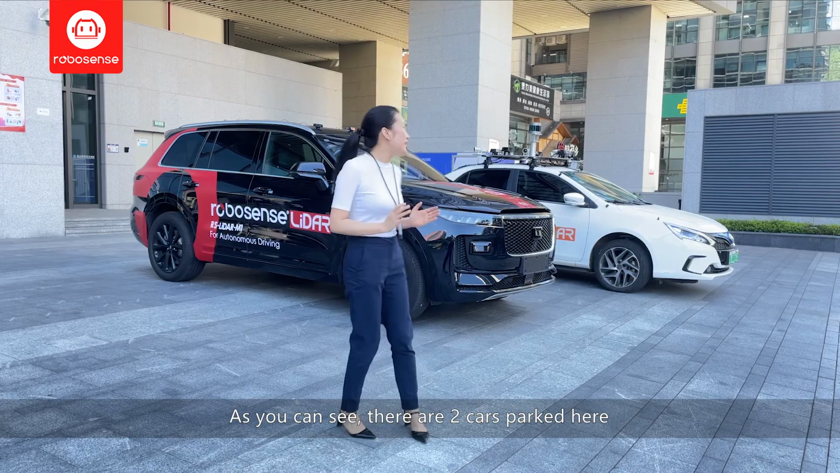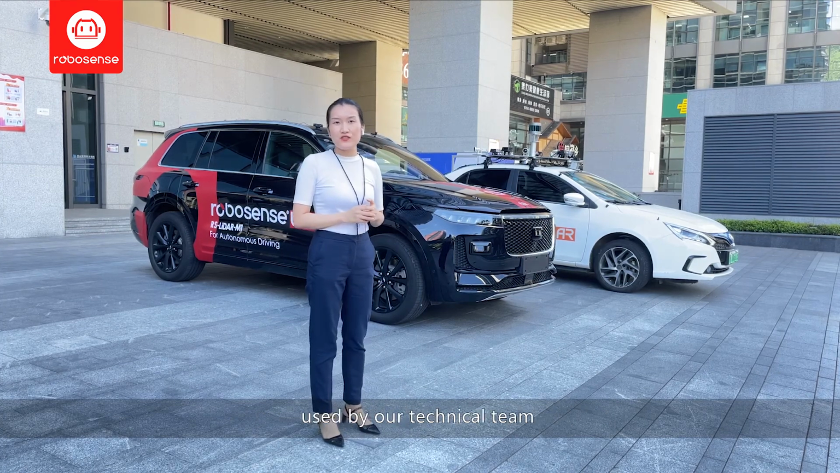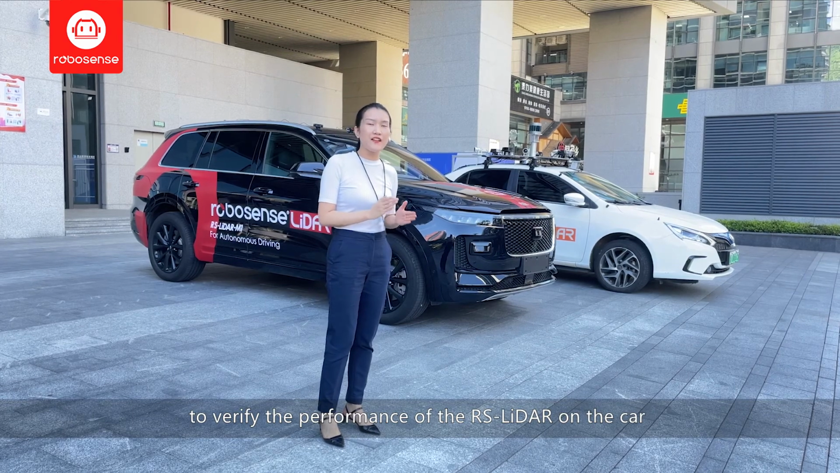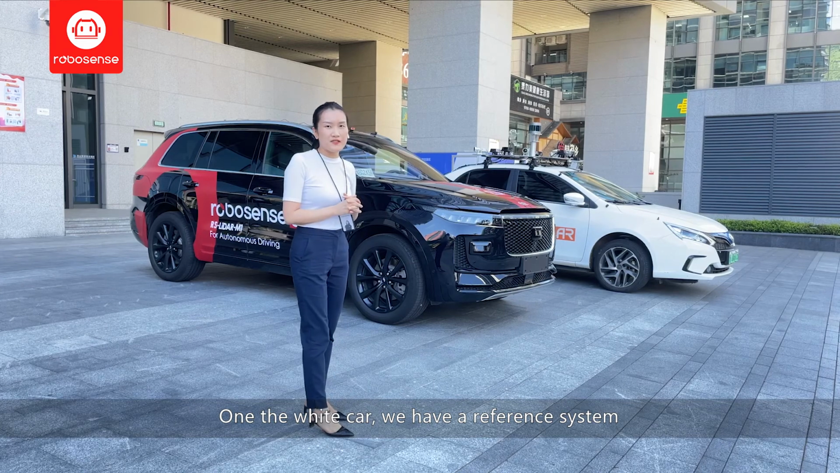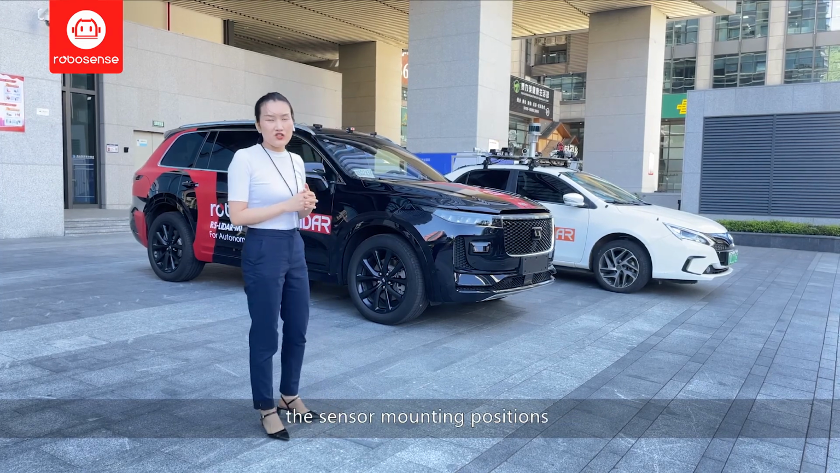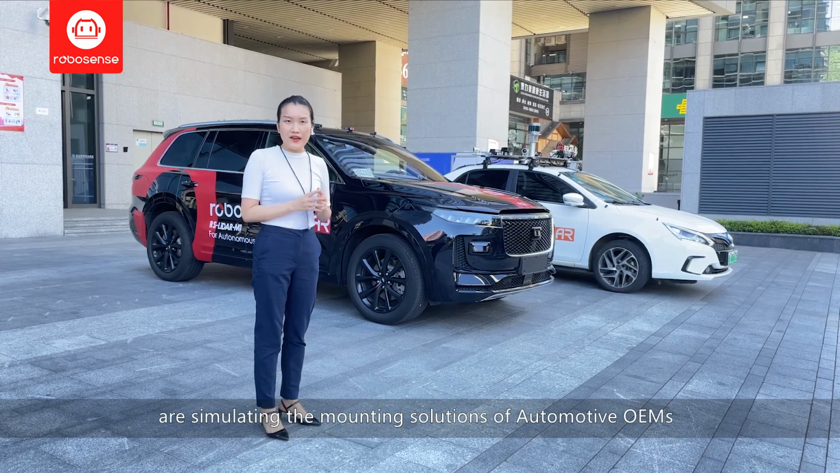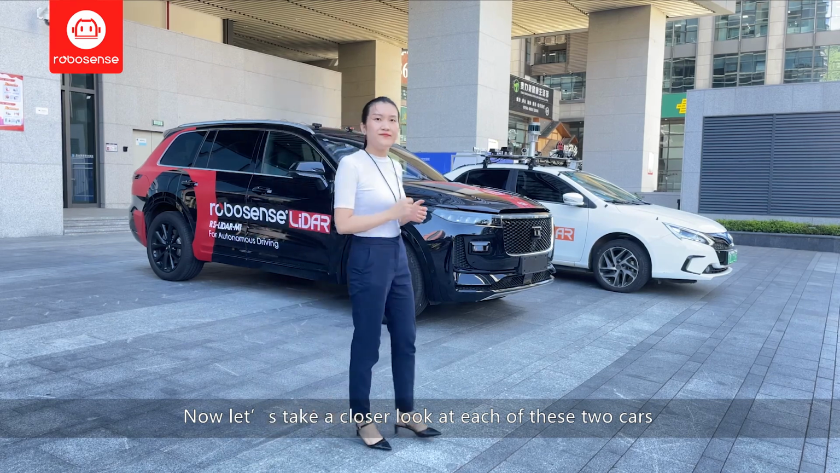As you can see, there are two cars parked here. They are two of the testing vehicles used by our technical team to verify the performance of the RS LiDAR on the car. On the white car, we have a reference system, and on the black car, the sensor mounting position are simulating the solutions for automotive OEMs. So now let's take a closer look at each of these cars.